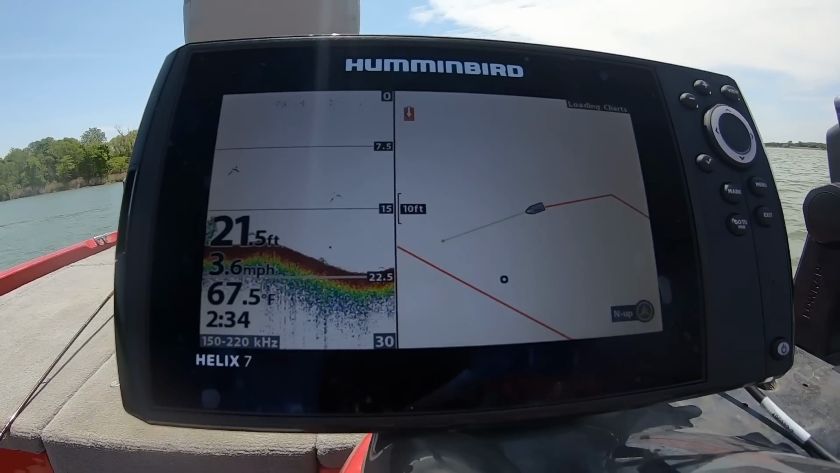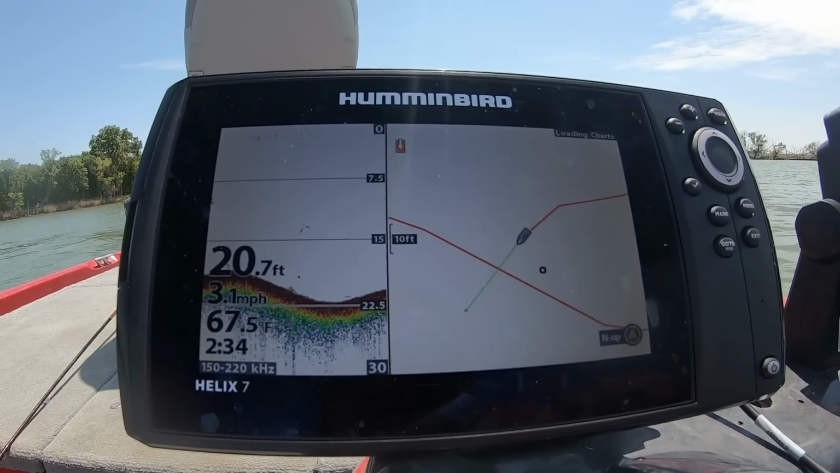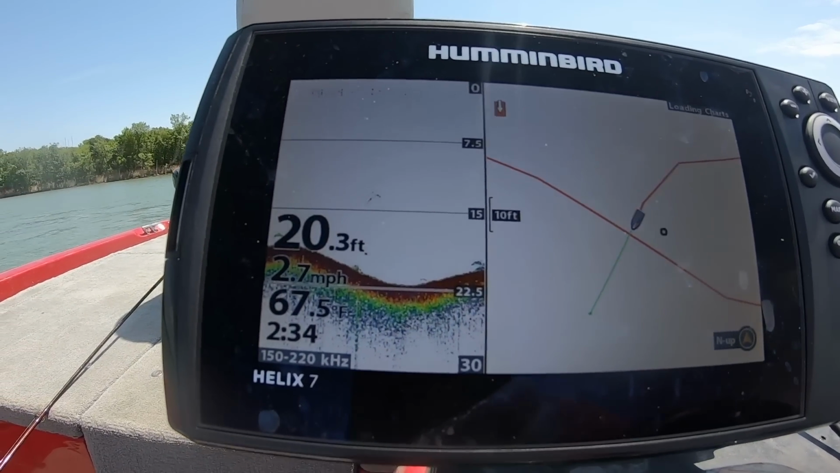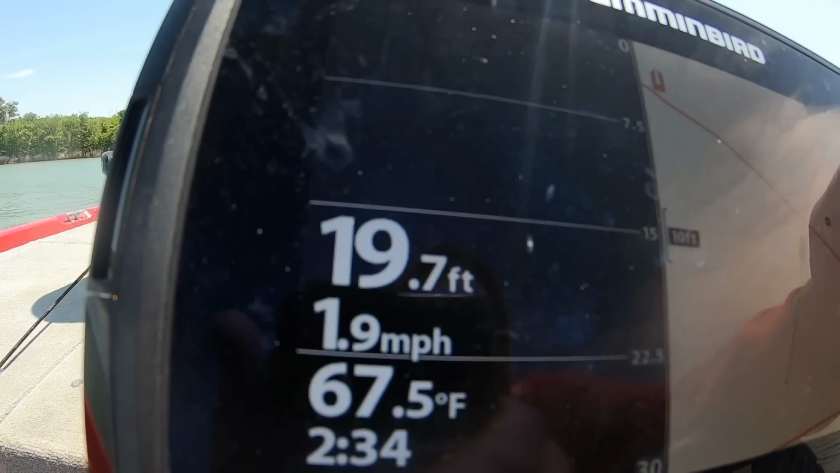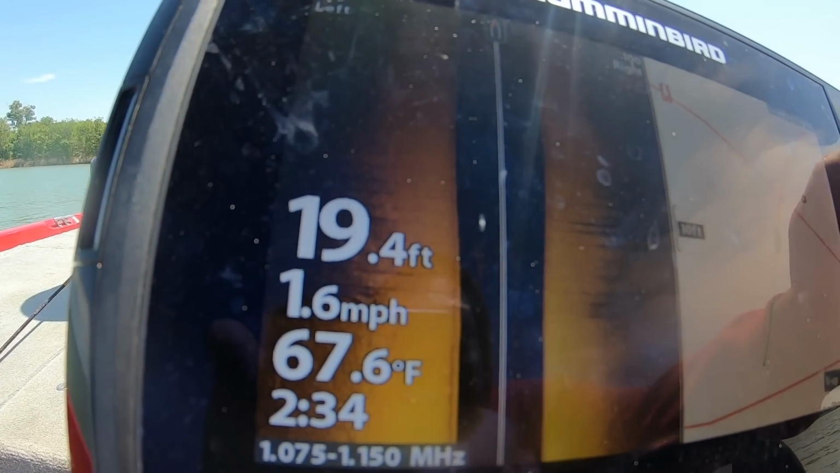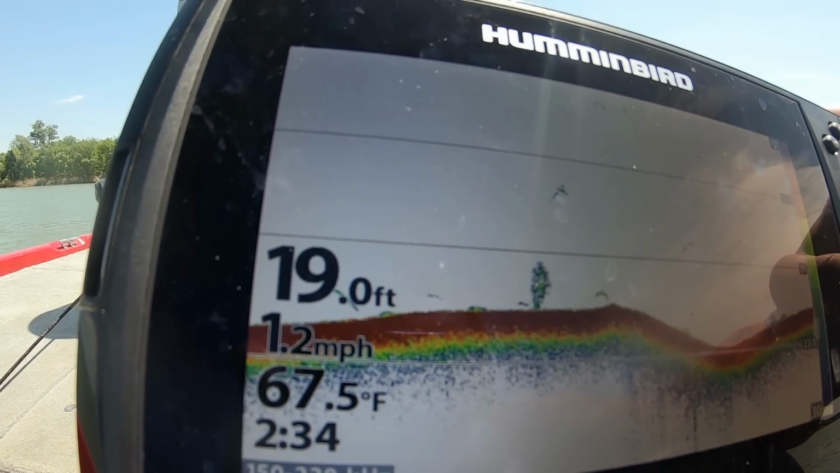See, I'm gonna kind of miss it, I think, again. Okay, there's the cover. A little bit of it. Y'all see it right on the bottom right there? Yeah, let's get up here on this live scope and look real quick.